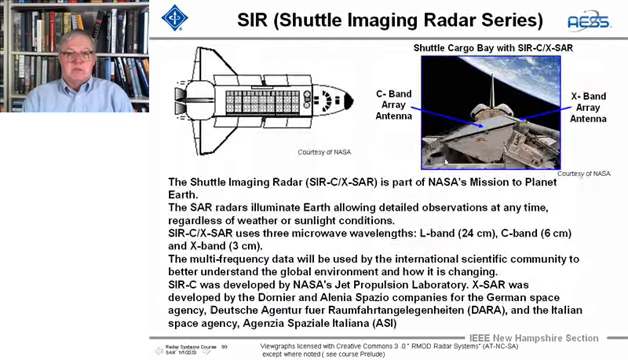That's just amazing. And then, so this is how the arrays were positioned. Here's the C-band array, and here going down is the X-band array. And they were NASA's Mission to Planet Earth, they called it. And it's the SIR-C/X-SAR. And these SARs illuminated the Earth and got really fantastic data, regardless of weather or the conditions.